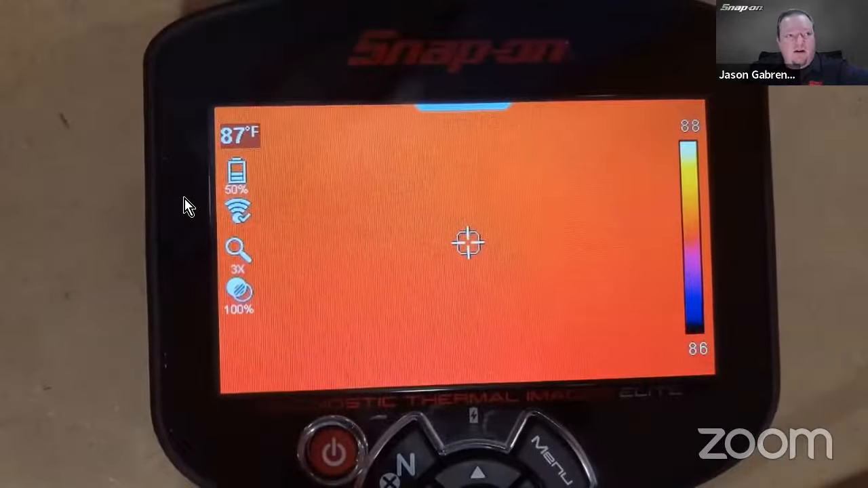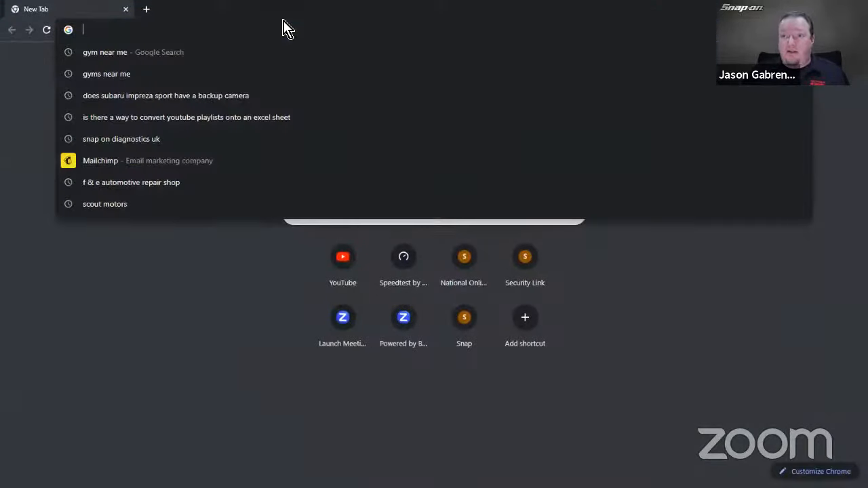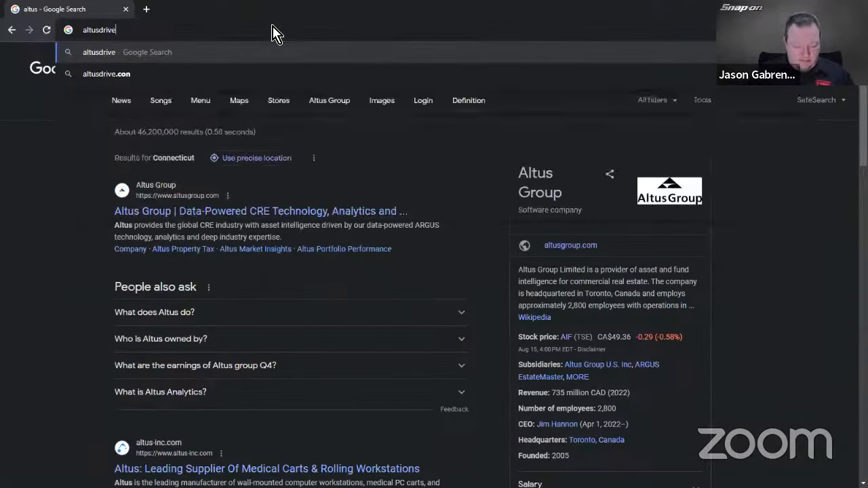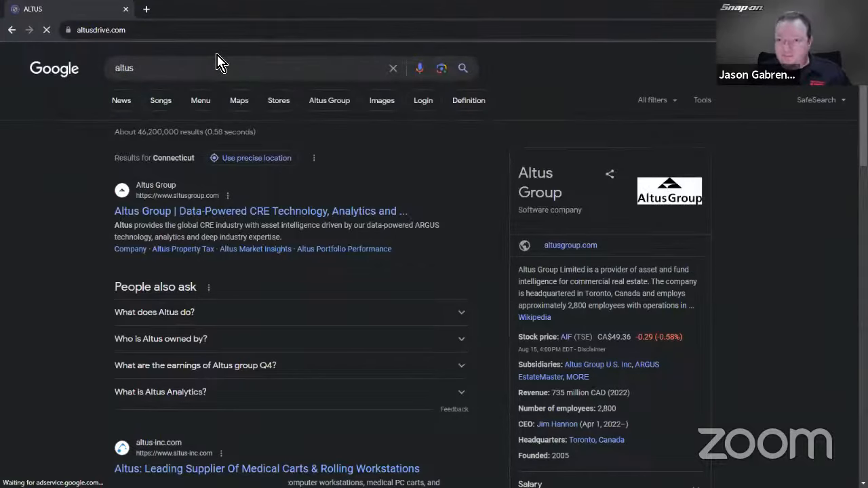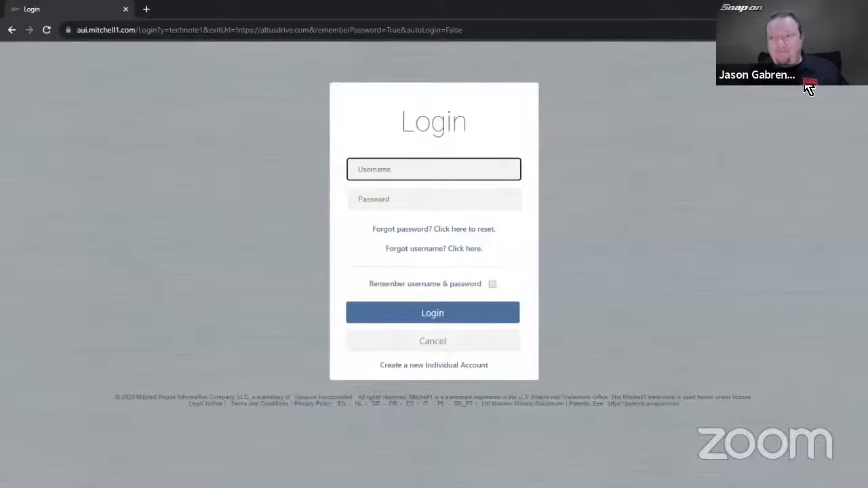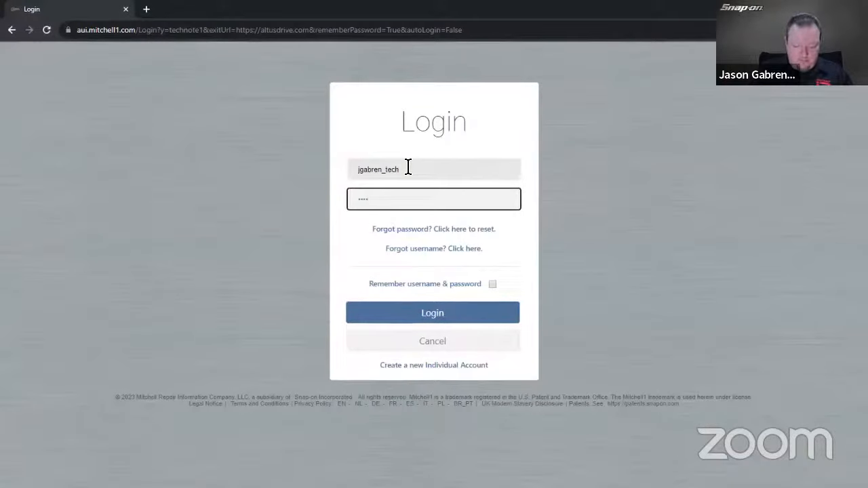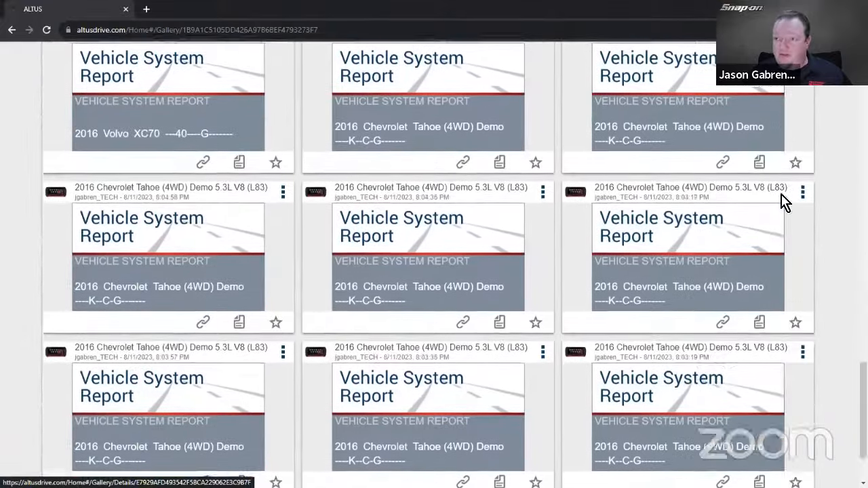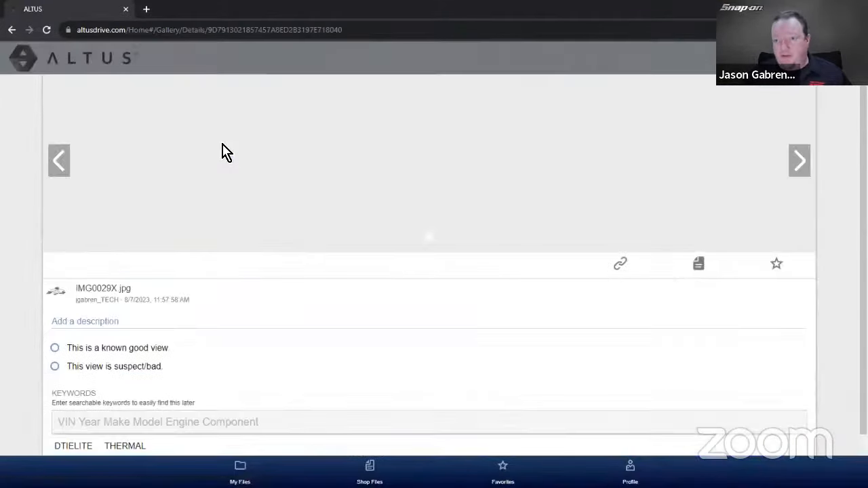All right. And then, if I were to want to go check my files on Altus, that would have been saved in there. There we go. Snap-on Cloud, and go in there, log in. And you can see my vehicle system reports in there, and then there's my wheels from the other day.